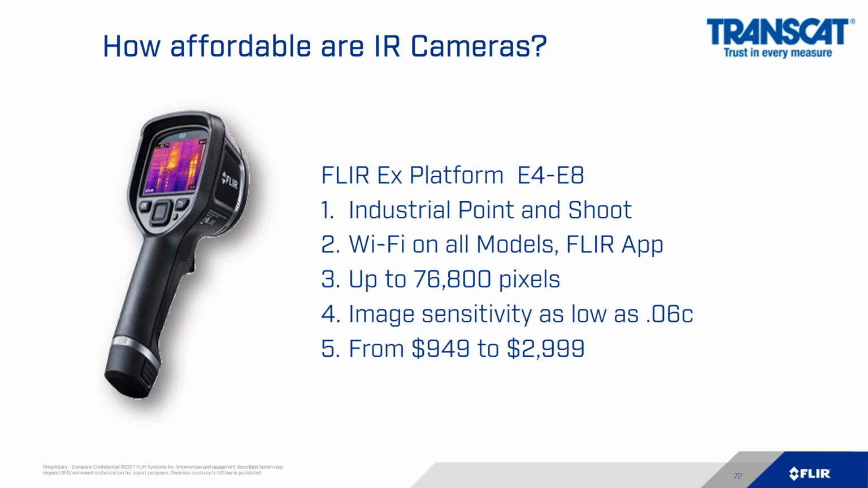The next level up is the EX platform. That's the E4, E5, E6, and E8. This is a very popular platform because it's an industrial point-and-shoot camera. Wi-Fi is on all these cameras as standard. The pixel array of these cameras is up to 76,800 pixels, and the image sensitivity is as low as 0.06 degrees C. What that means is image sensitivity is indication of how good, how clear that image is.